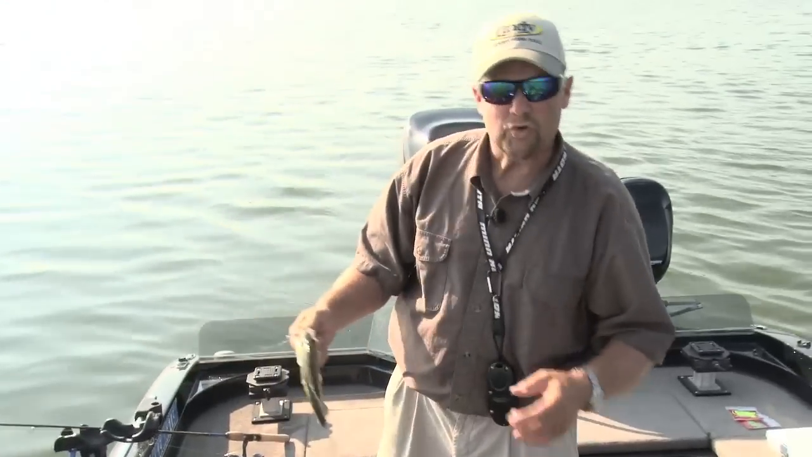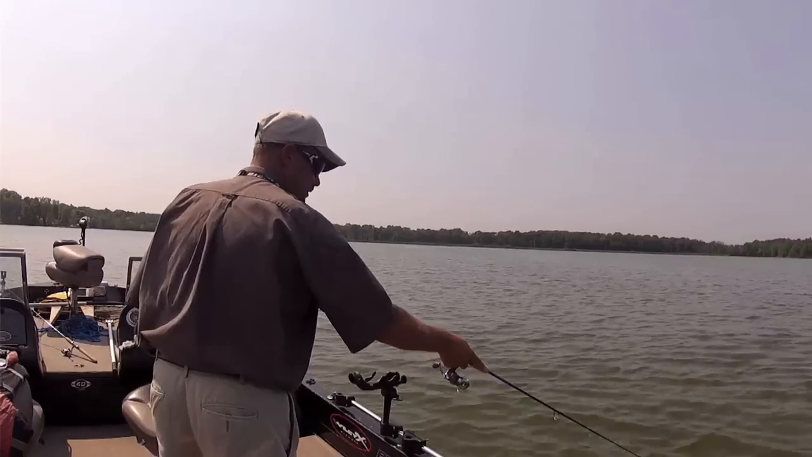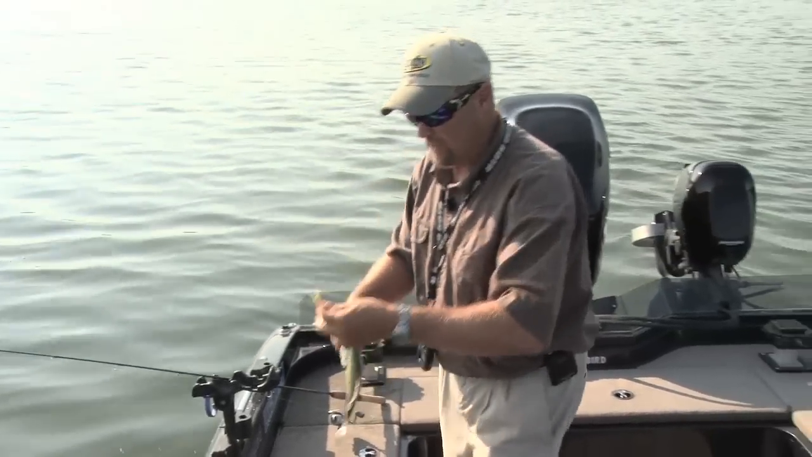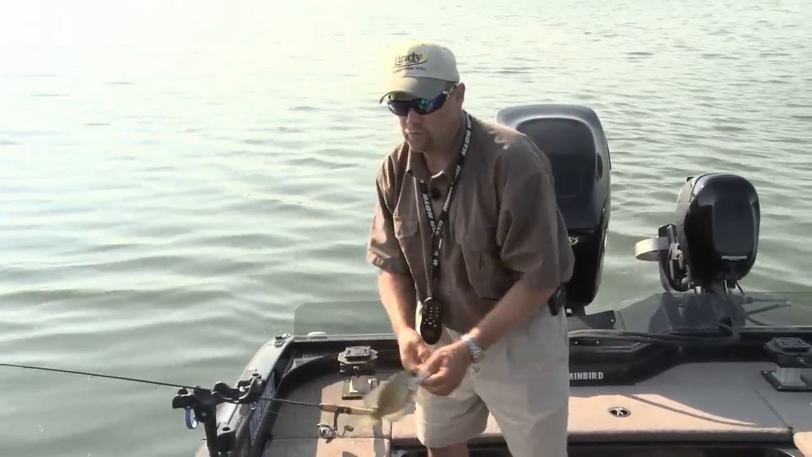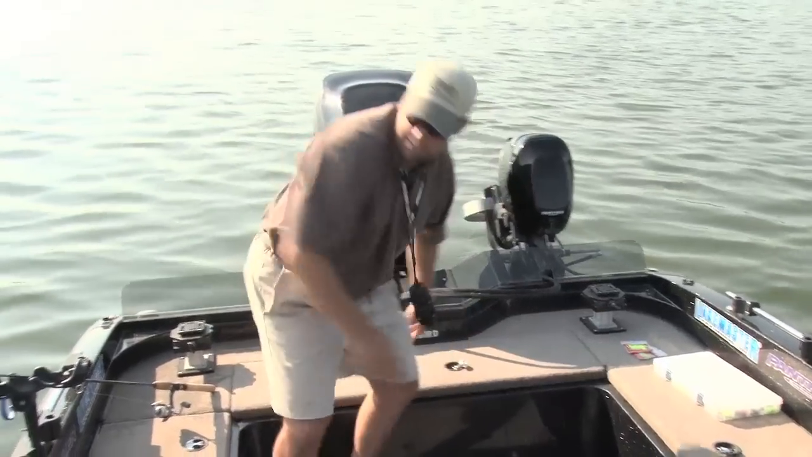And if I set the hook hard, that's what'll happen. So what I'm actually doing is, when I feel that bite, I kind of go back just a little bit with the fish, and then I just kind of step forward and pull. And what allows me to get away with that and still get a good hook set is the rod that I'm using. It's got a really soft tip, and let me show it to you here. Throw that fish in the box.